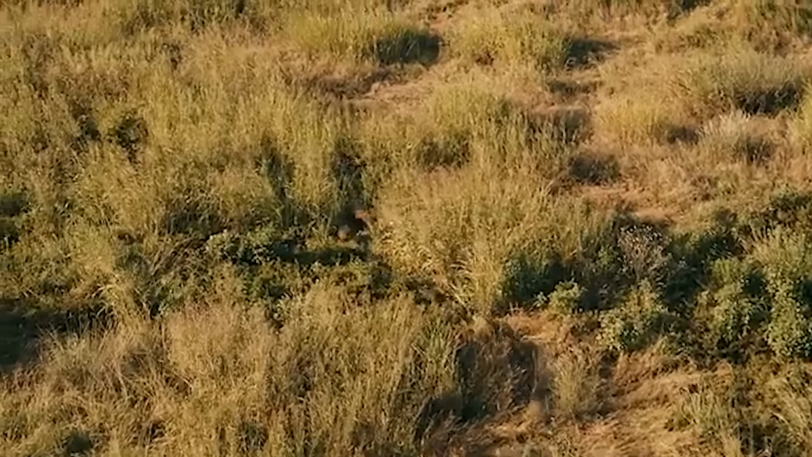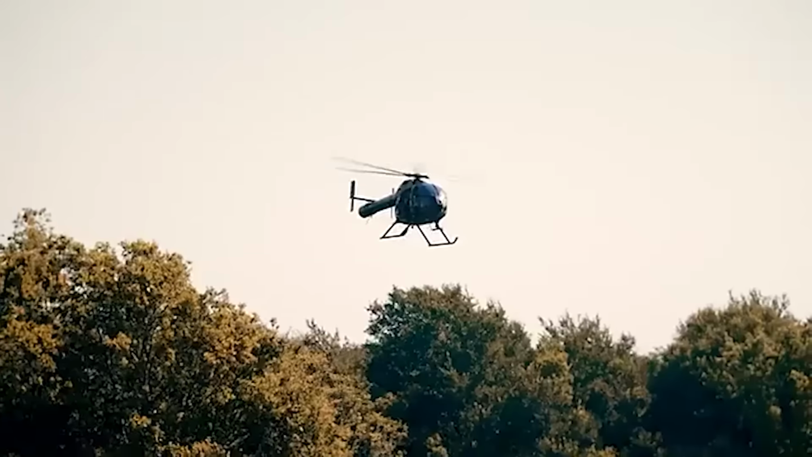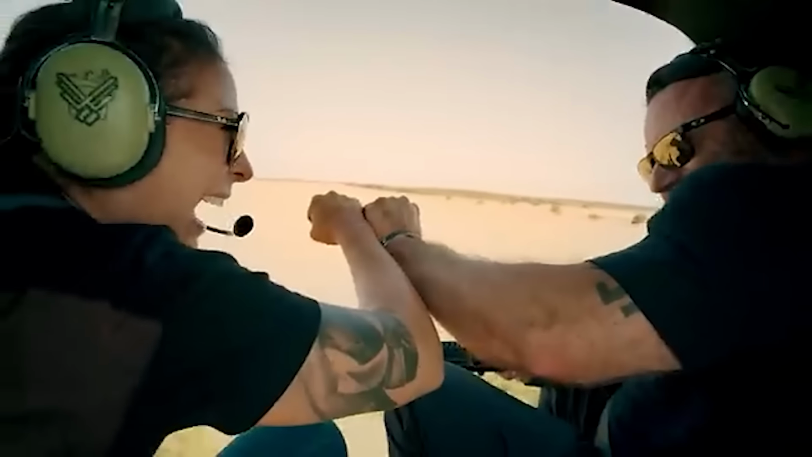Back in the 2000s, the state started letting licensed operators shoot hogs from helicopters. It worked, sort of. But it was loud, it was expensive, sometimes running over $1,000 an hour, and hogs learned fast to bolt the second they heard rotor blades.